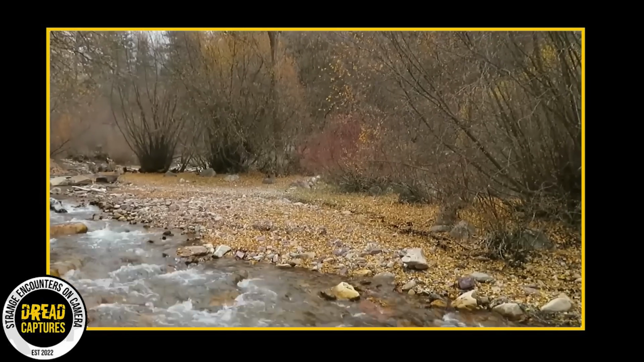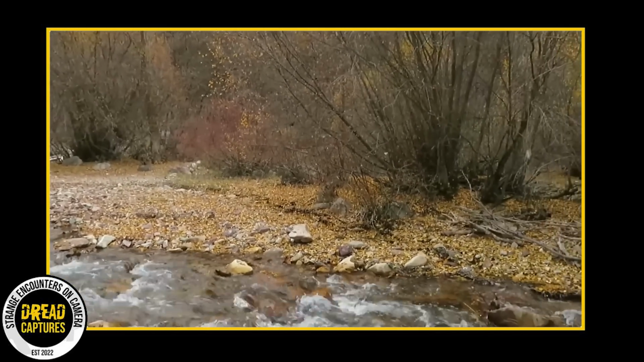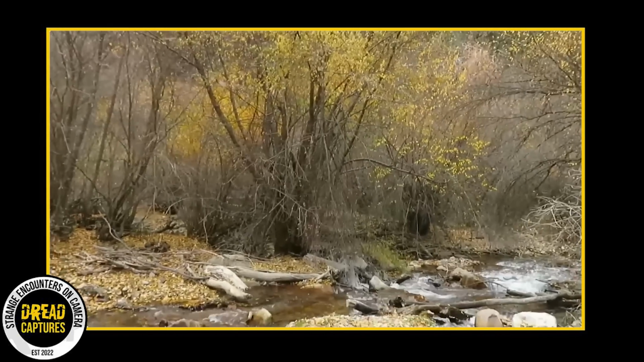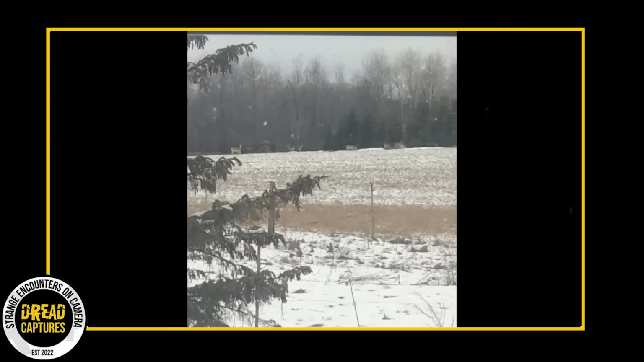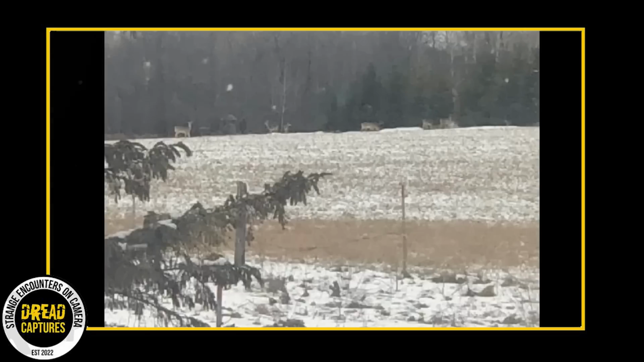This next clip comes from the Rocky Mountain Sasquatch organization. They recently received an intriguing photograph of Bigfoot from central Minnesota. A lady named Alicia S., one of RMSO's contributors, sent them a snapshot of a Sasquatch in the heart of Minnesota. This photo was originally captured by a friend's daughter who was photographing deer for her father.